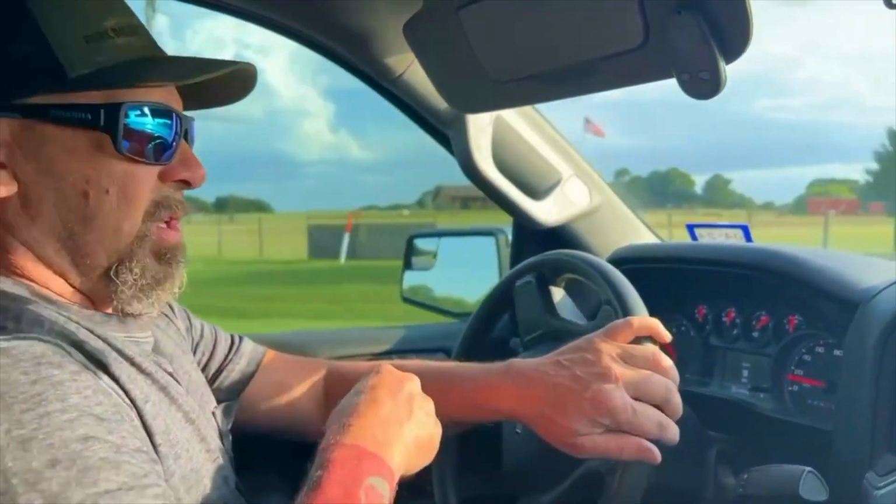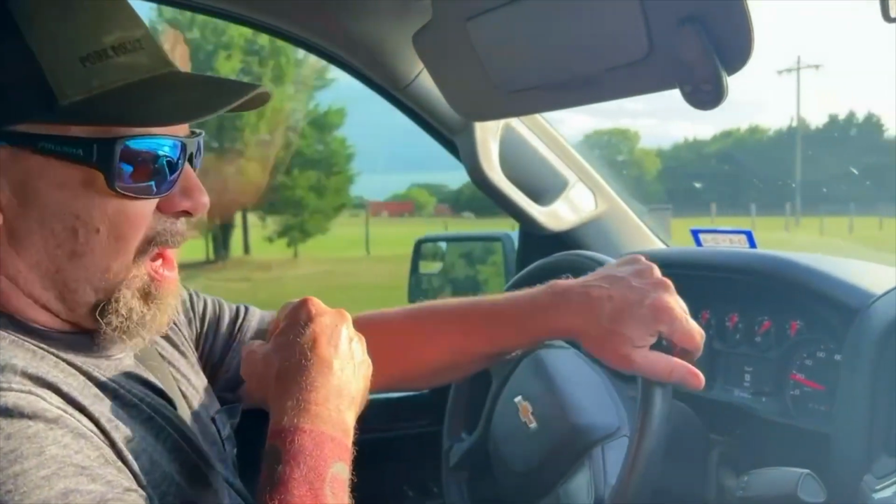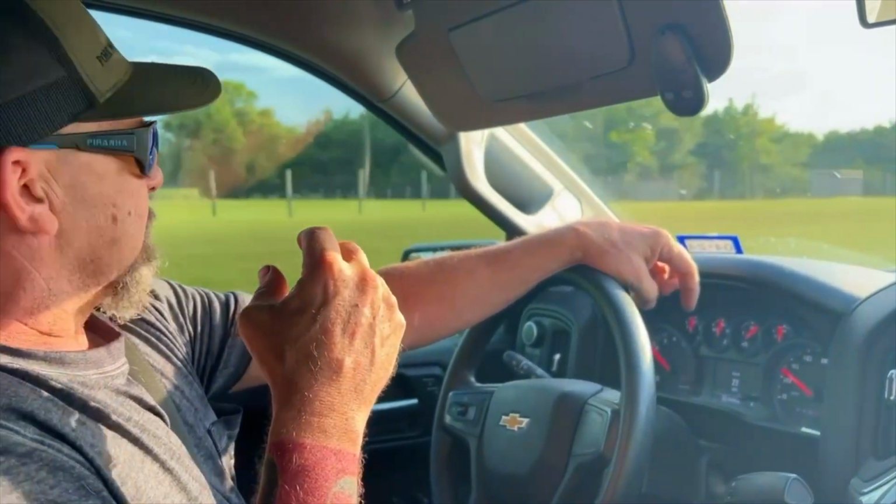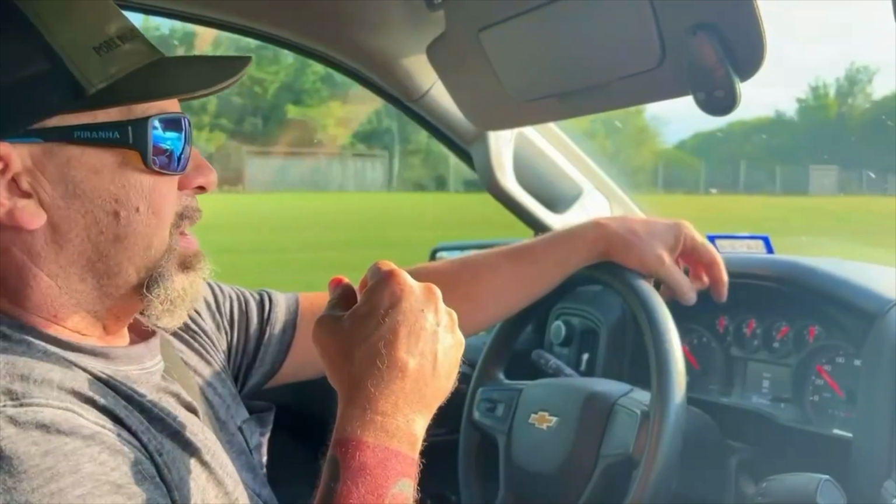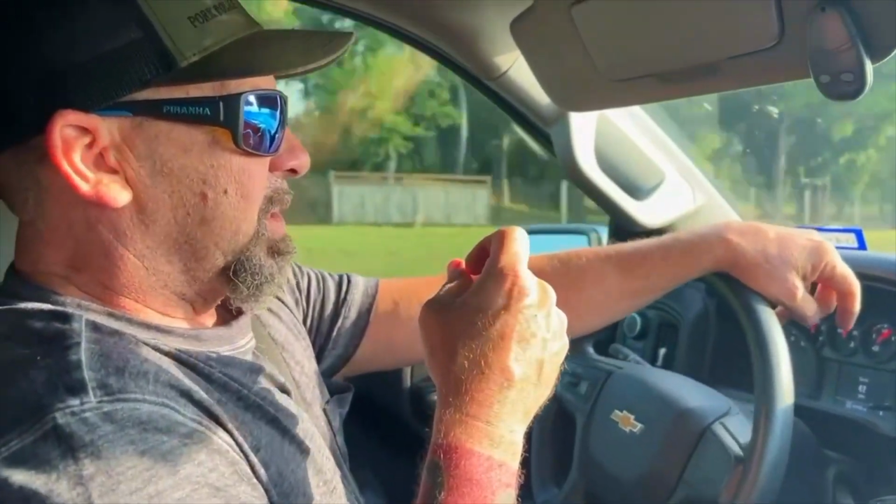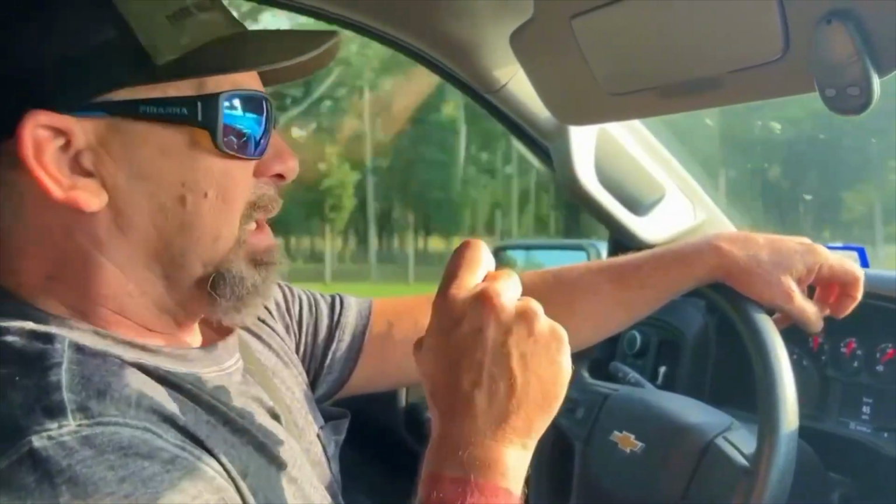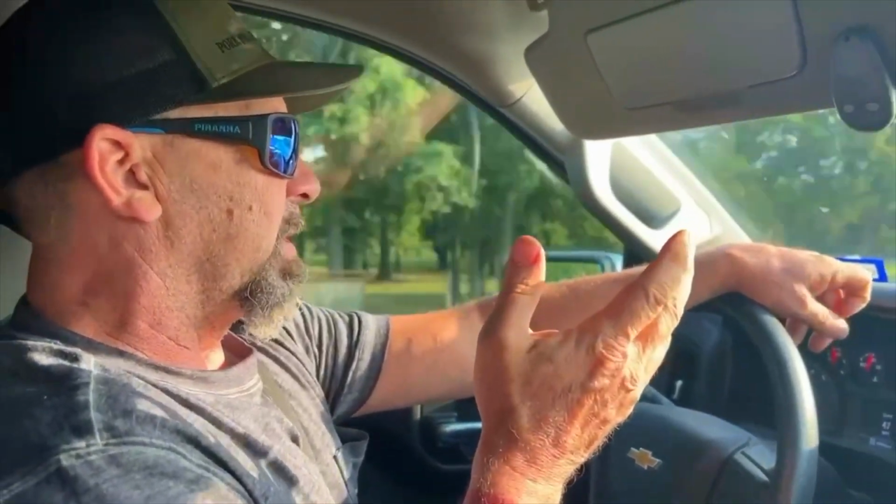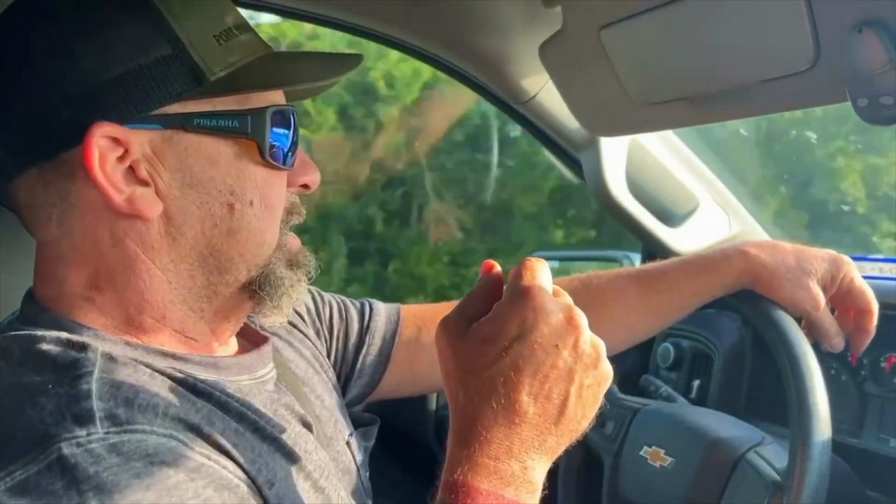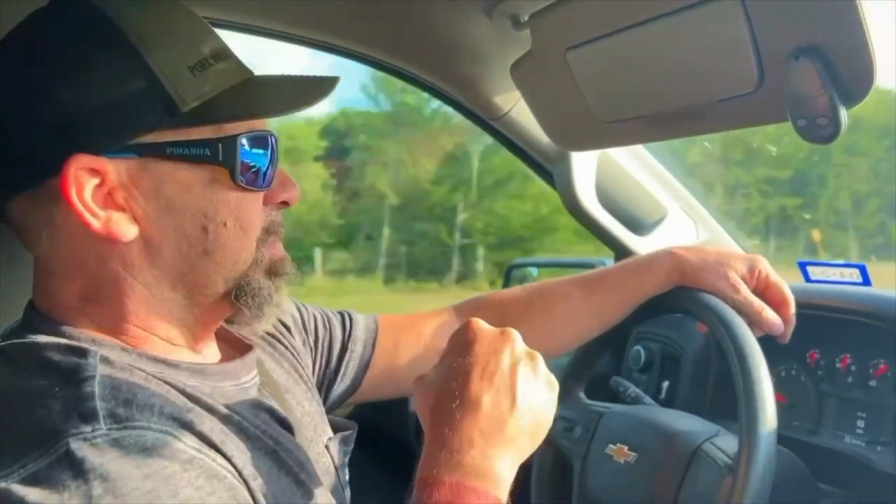I got a super good deal on these Moultrie cameras when I first bought them. They were on clearance, and I was like, well, they're a cell cam, I'm just going to pick them up. They're like a $70 camera, and they were on sale for like 40 bucks a piece after deer season, so I bought a buttload of them. They worked pretty good for probably 6 months, and slowly, one by one, these cameras have been giving me crap.